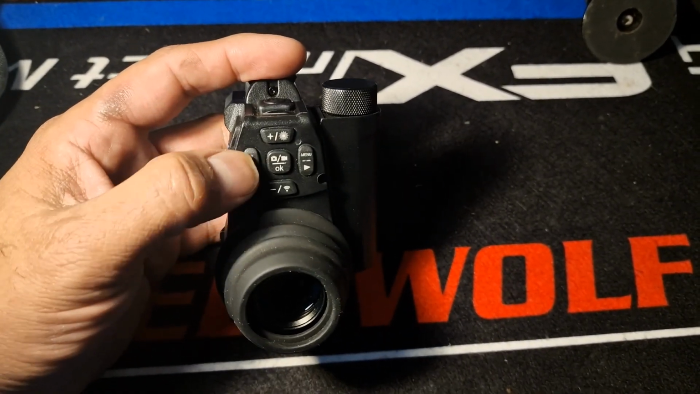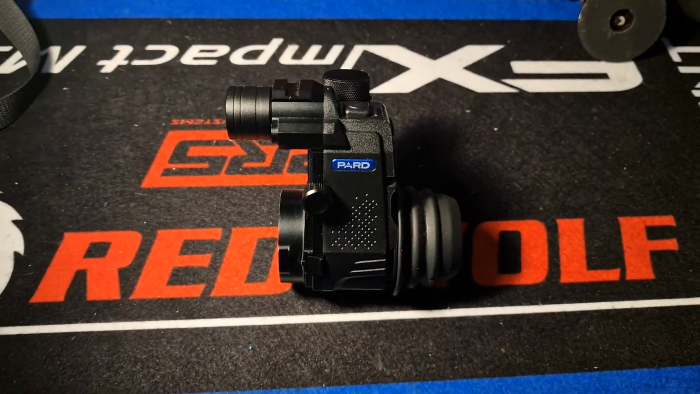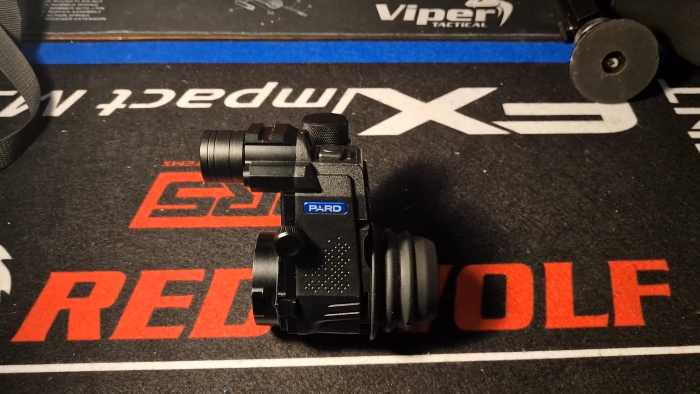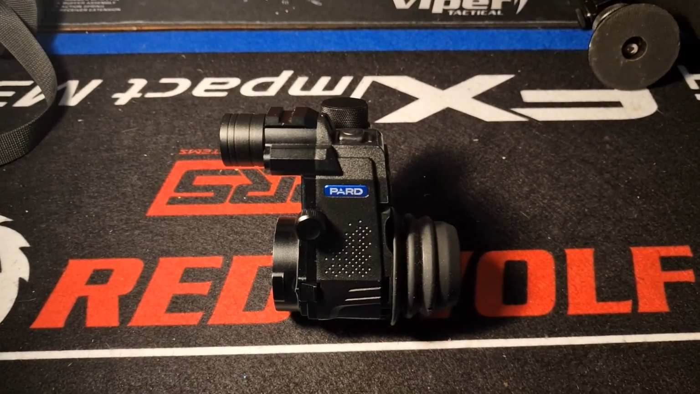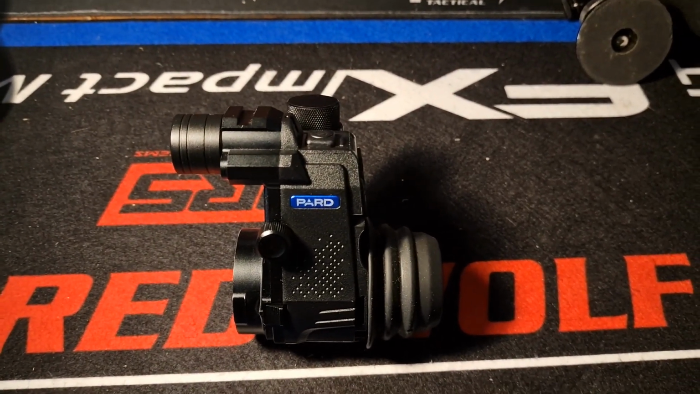There's the IR there. You can check that. You can set this up as well so that it's recoil activated. I've not used that yet. It's not something maybe I would use. Other people may consider it, but I've not really explored it to that depth yet.